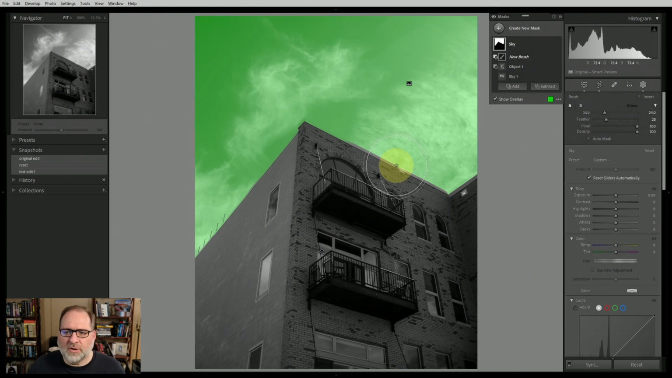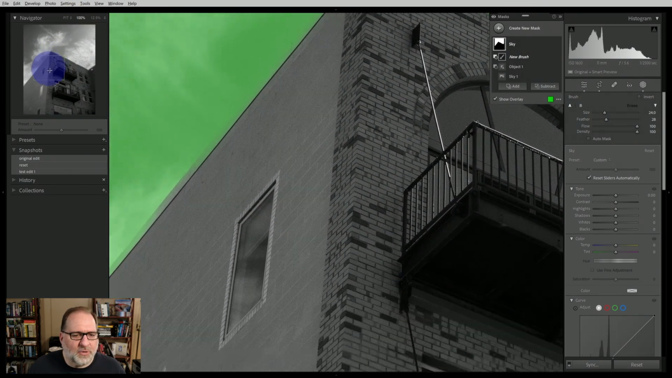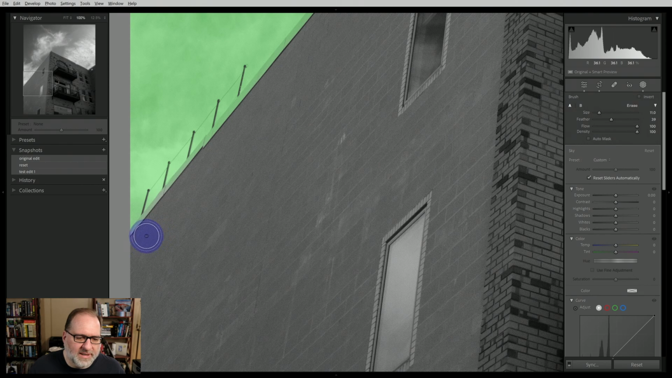So now that I'm working with the subtraction brush, I'm going to go to 100%. And over here on the left in the navigator, I'm going to grab and drag this, and I'm just going to work my way along the left side of the image. I can use my mouse wheel to identify what I want to subtract. I can adjust the feather over here on the right. And of course, I want the flow to be 100% because I want to completely eliminate.